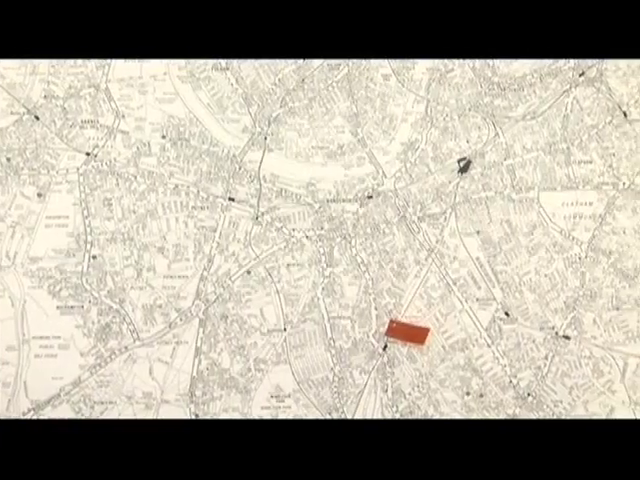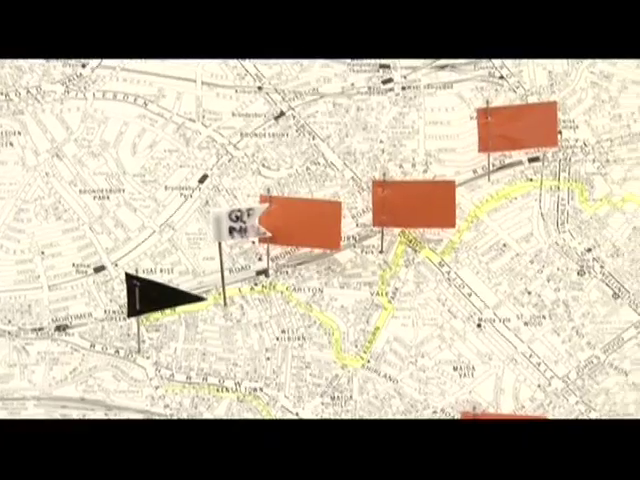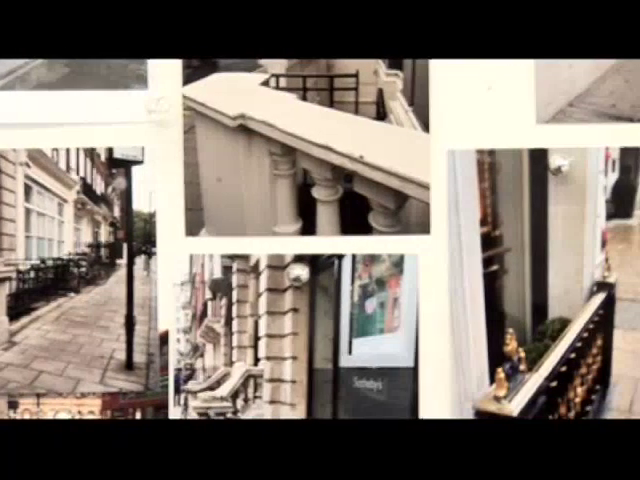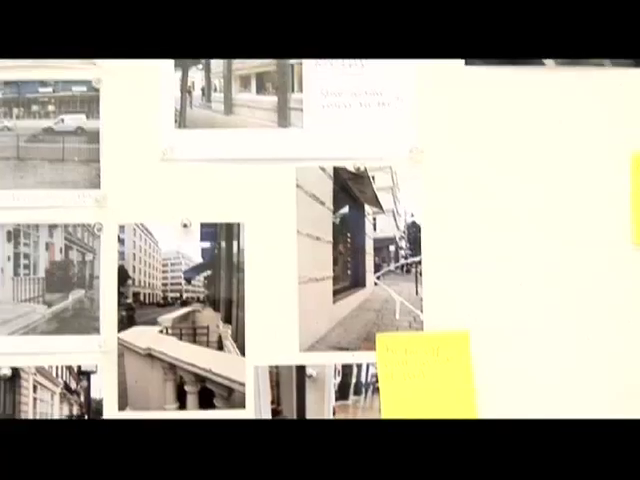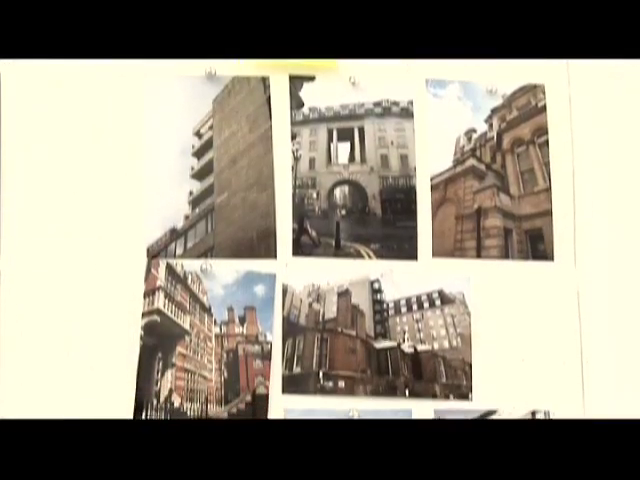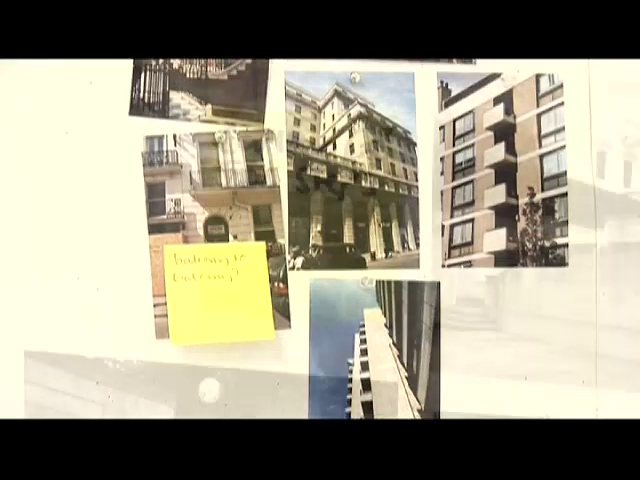So following the research and development week, I then started to think about the locations that I would actually go ahead and film my artwork in. Initially that involved me walking the streets of Westminster with an assistant and a GPS and a map and a camera, and basically putting my parkour hat on and trying to imagine the space through the eyes of somebody who would do parkour.